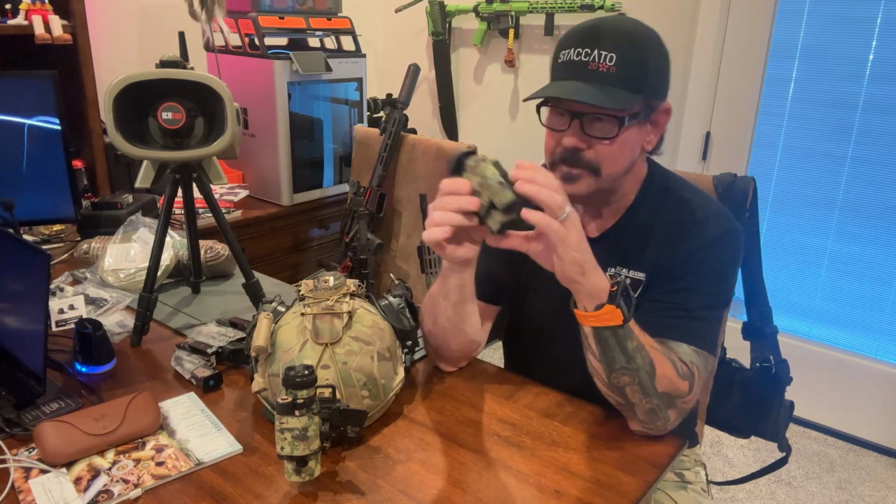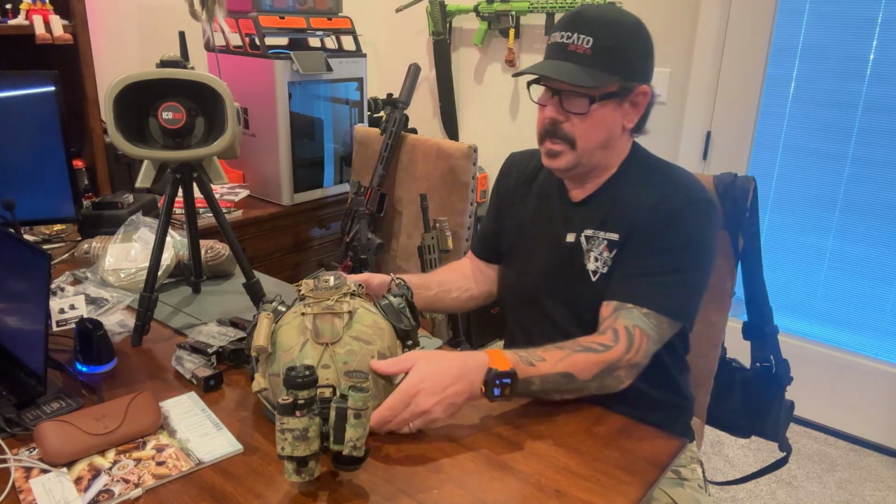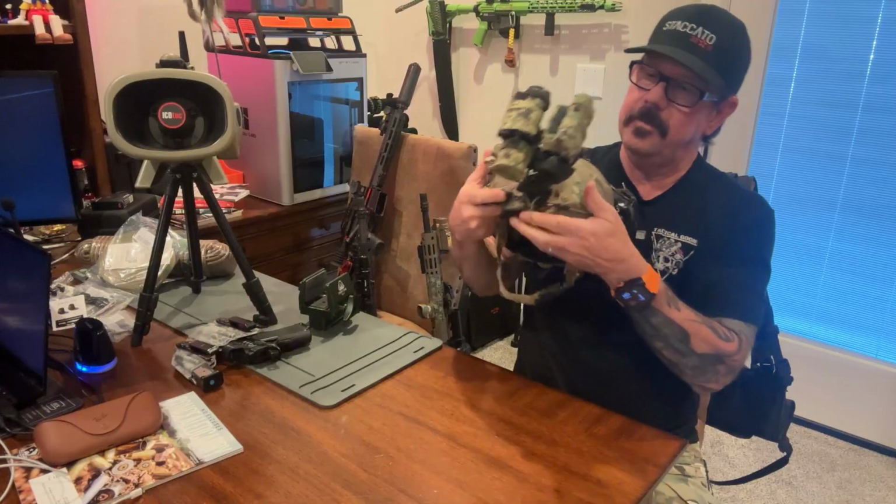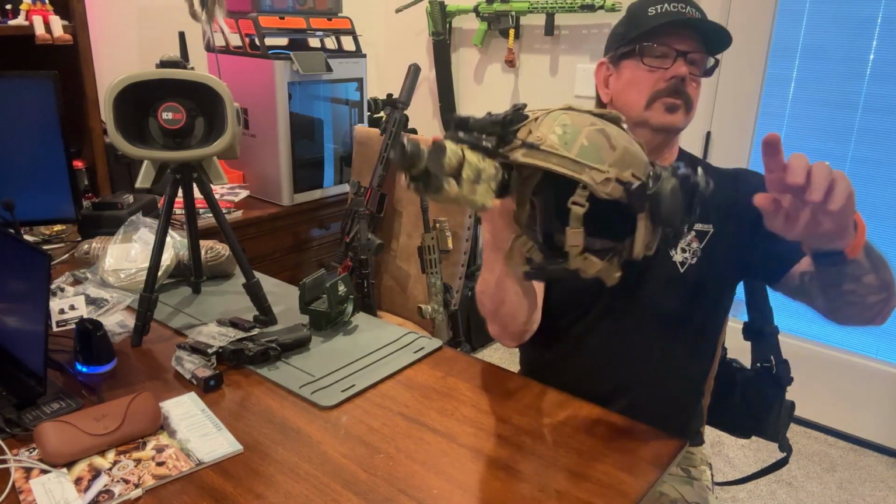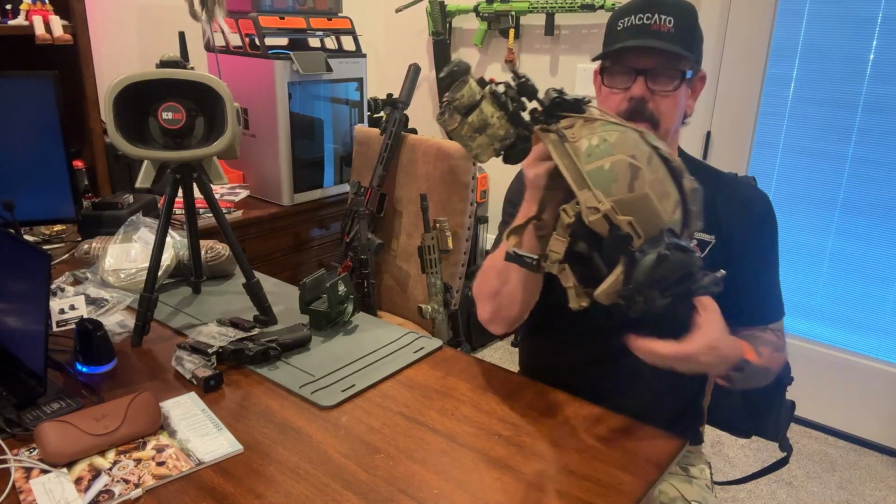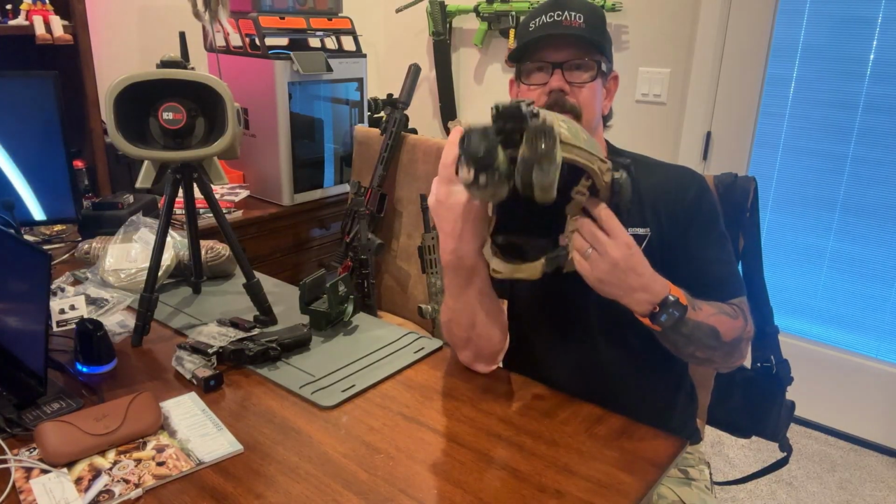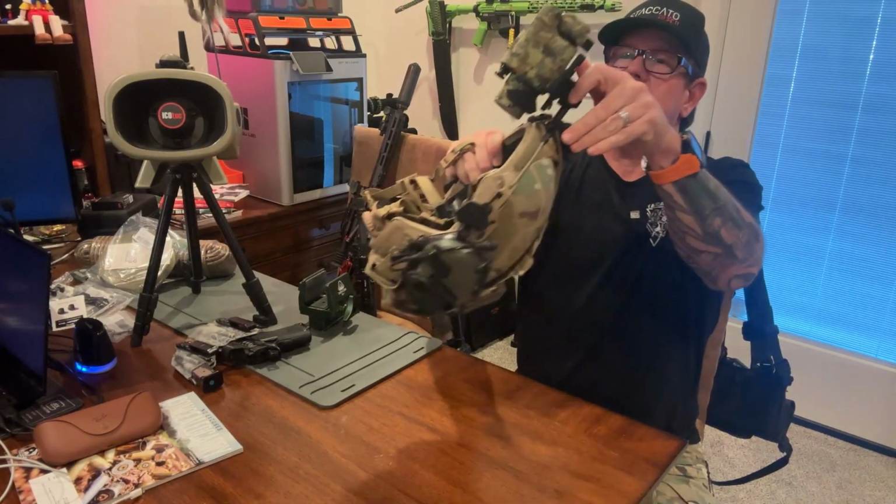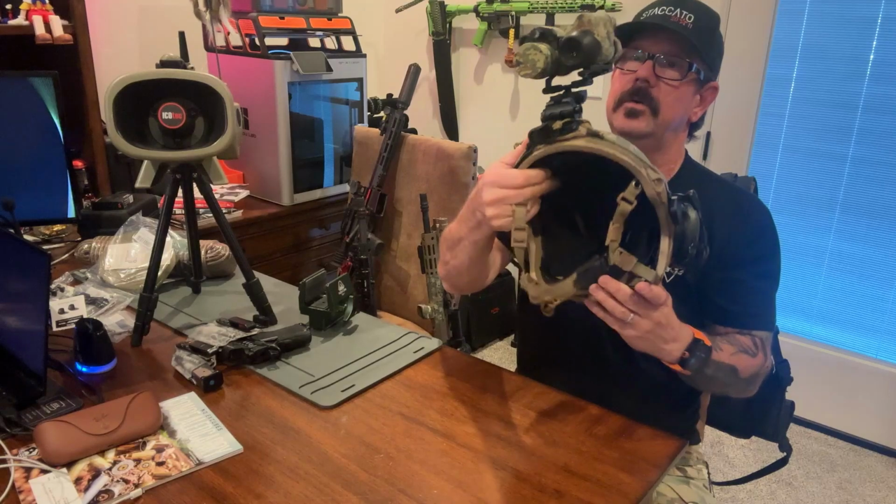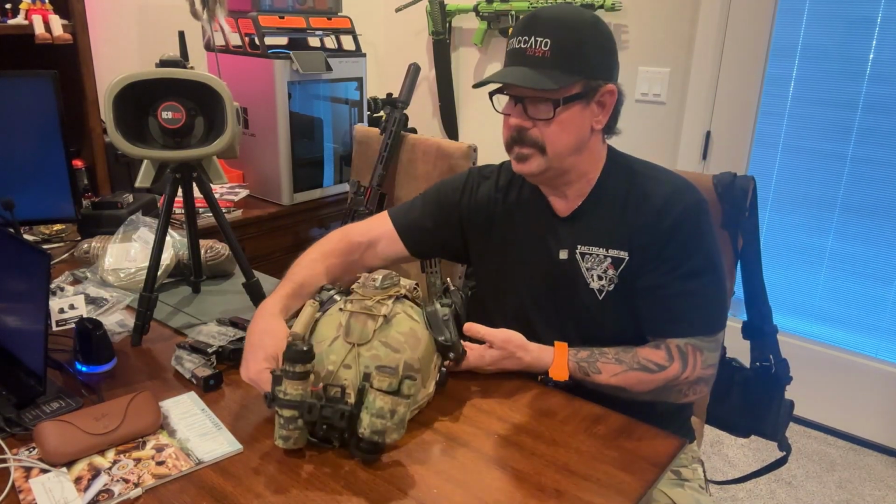What's nice with this one is it can go on my helmet, and I can rock this guy, bring it down. Got some carbon on my finger from the rifle. And it's actually pretty sweet, rocking the helmet with your nods on there like so. But so about $3,600 for the Jerry YM 2.0.